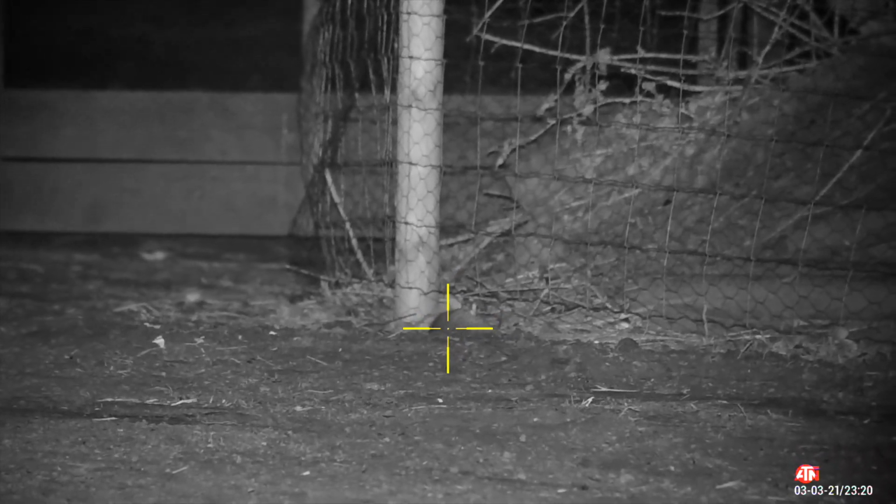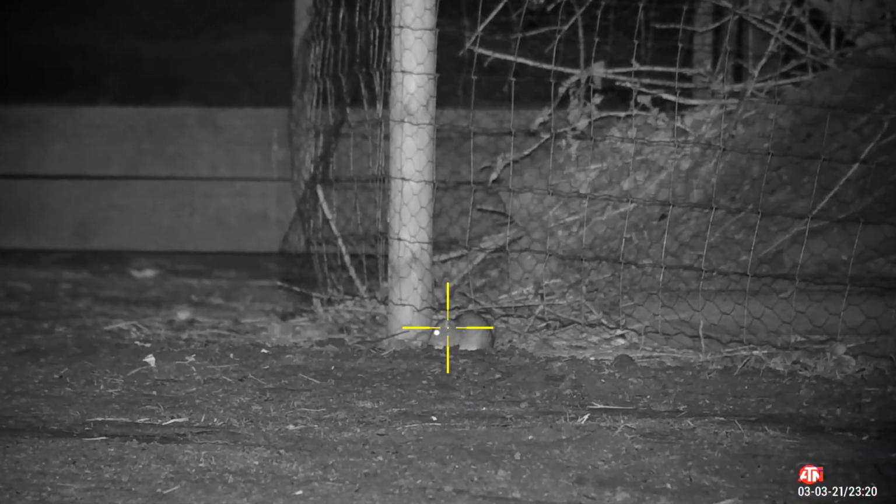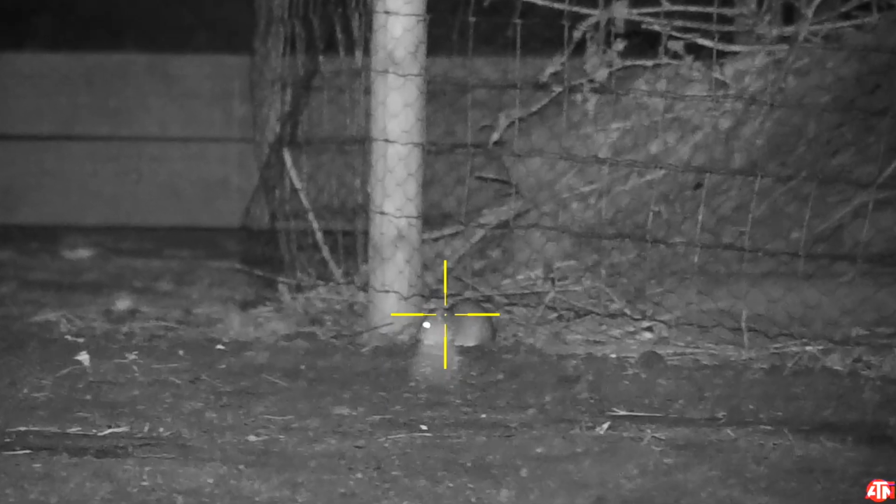And it was an absolute perler. Probably the shot of the night for me there, as the pellet made its way exactly between the eye and ear. Perfect brain shot, that.